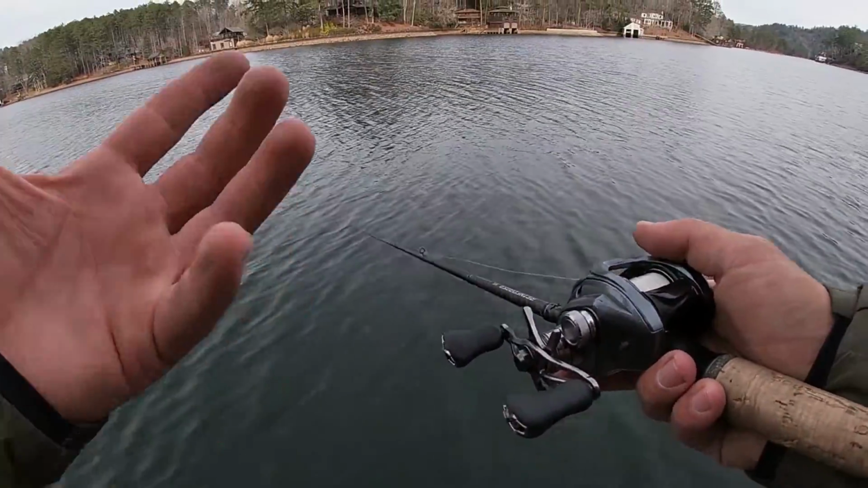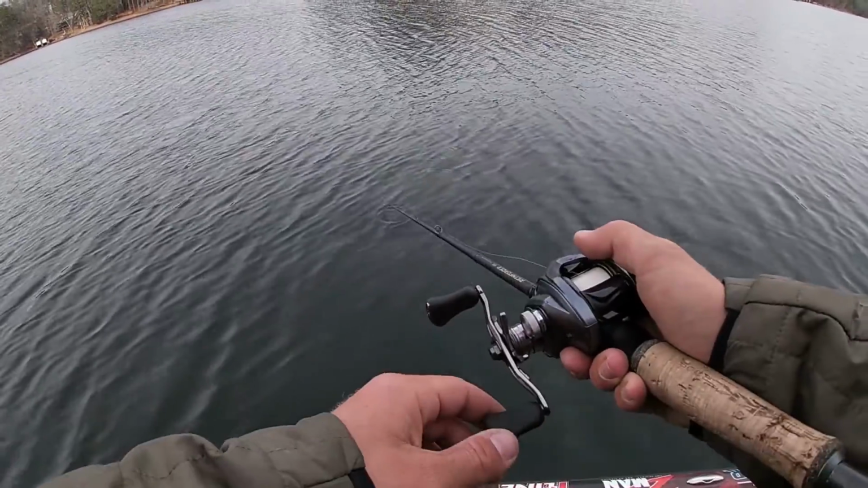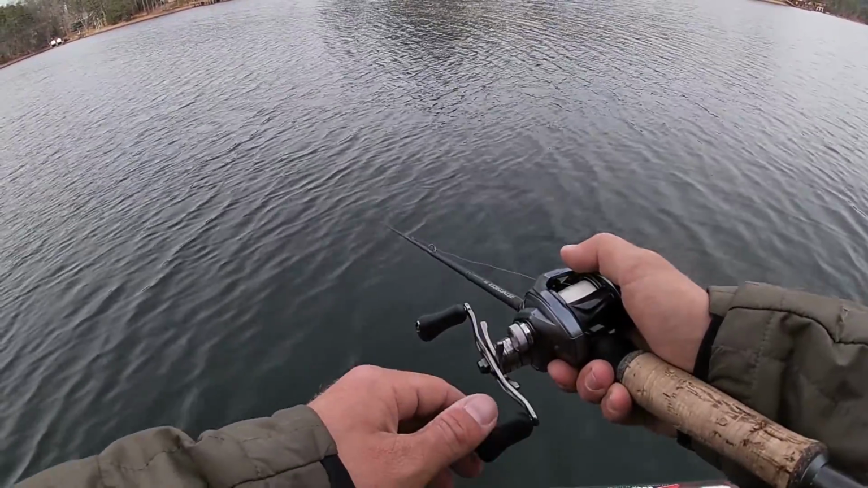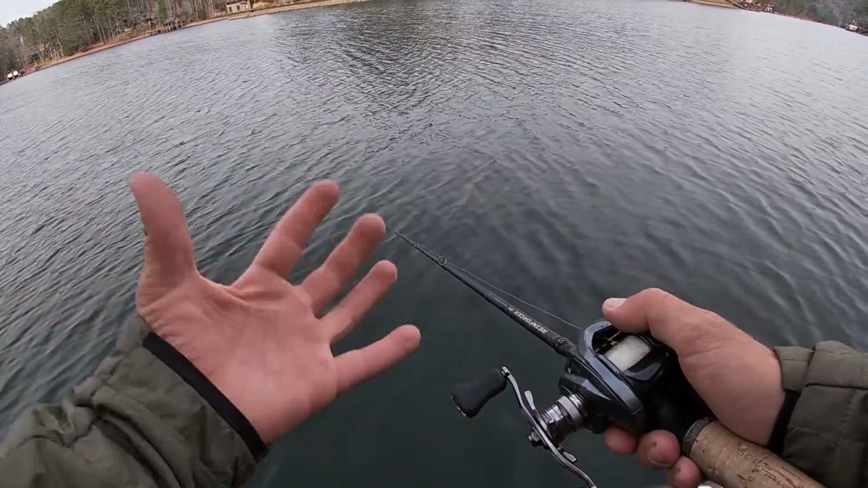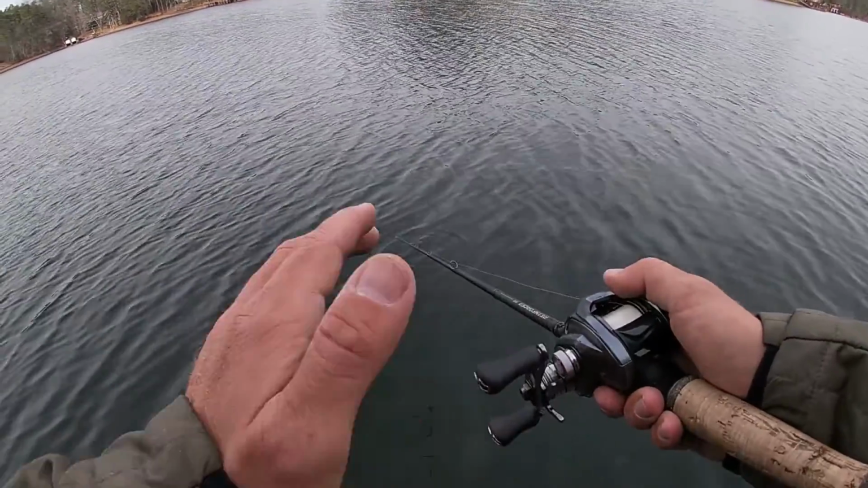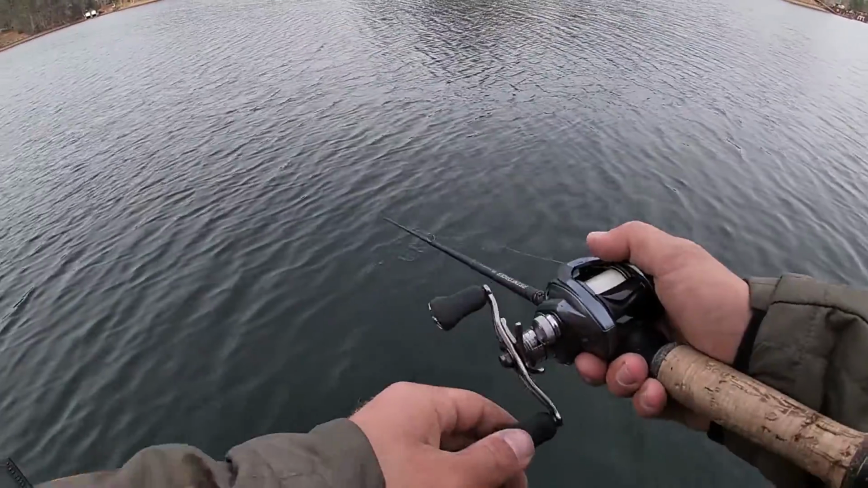But for those of you guys that don't have forward-facing sonar, a good rule of thumb is twitch, twitch, and I point back at it, another twitch. You see where my rod tip meets the water, there's a bow in my line. I have slack in that, and what that does is get that jerkbait to go back and forth without having to move it forward or backward too much.